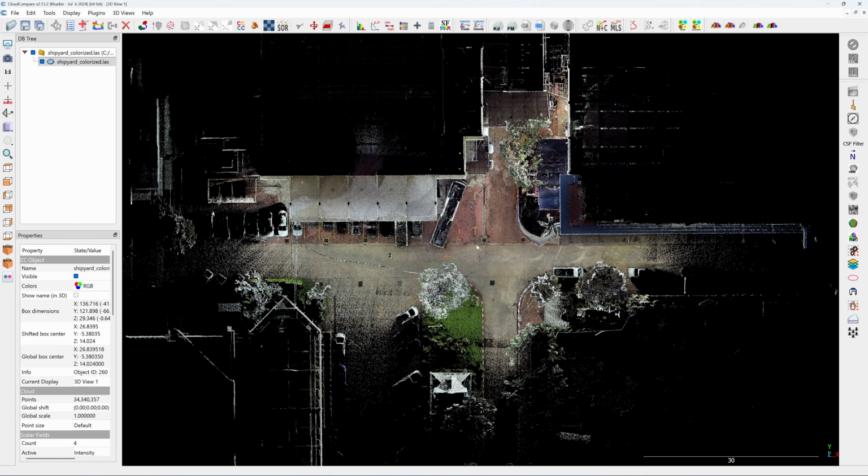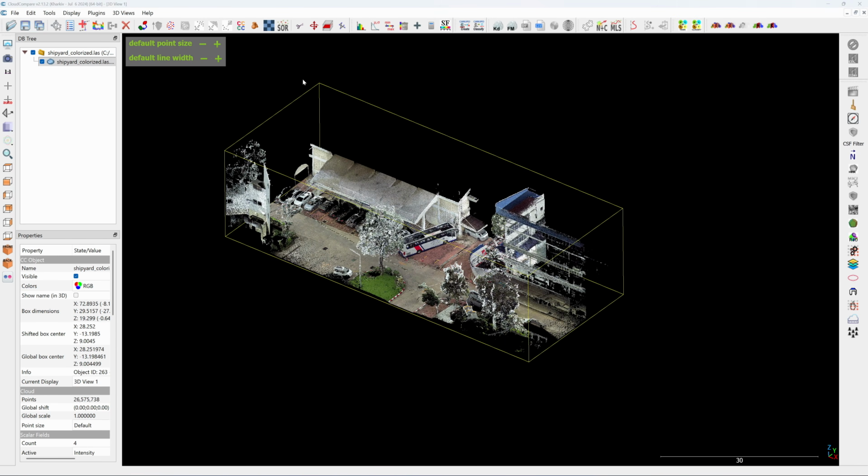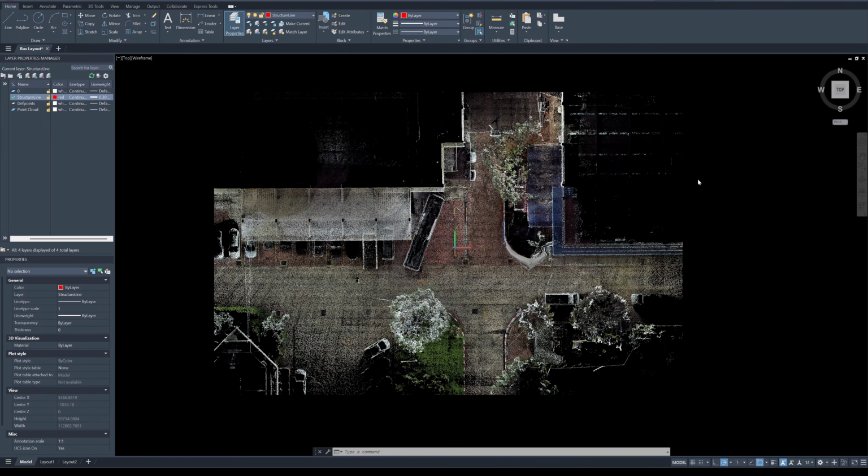After that, I'm going to crop it. I don't need all the area here. You can crop it using SHARE Studio, but I like to do it here. And then I'm going to save it as LAS files and bring it into Recap. Okay, here's AutoCAD. This is the point cloud that I imported from Recap.